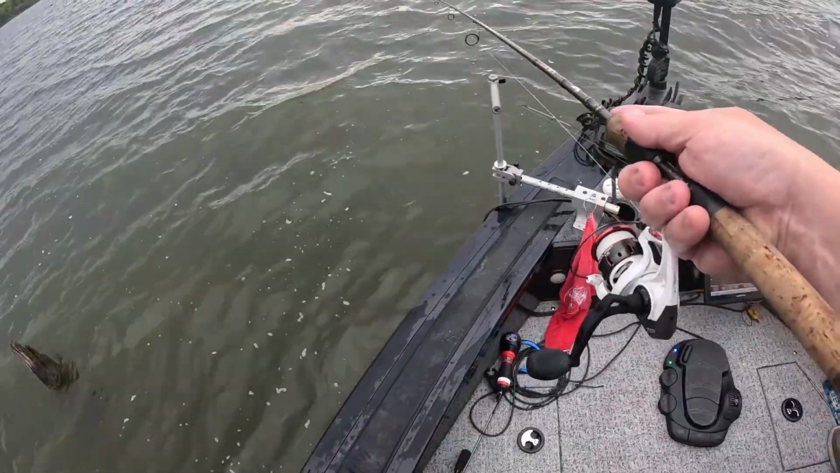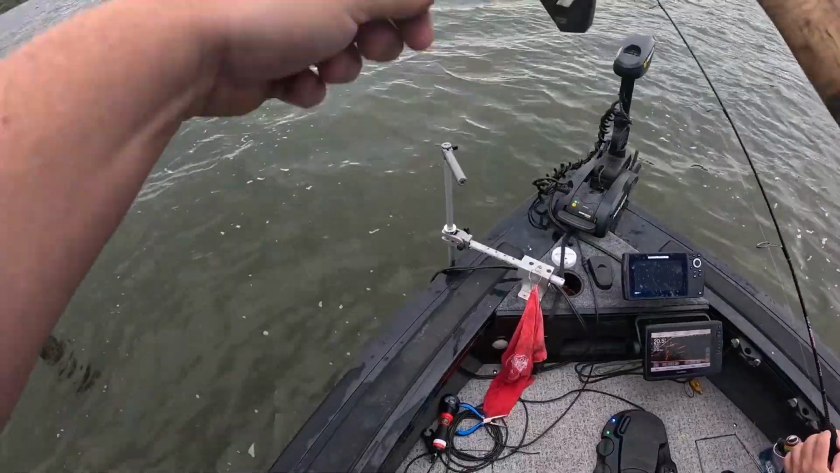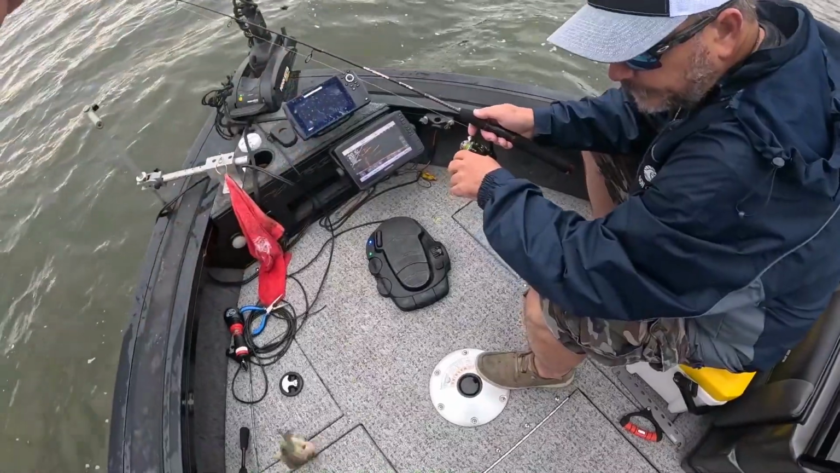Drop it back down in there in the drum zone. That was pretty sweet, though. Drag just started screaming. Dang, he got it. That might be a good crop. Come on, be a crop. It's a crop. A big one, too. It's not bad. Little fatness to him. Is that a thing? Having fatness?